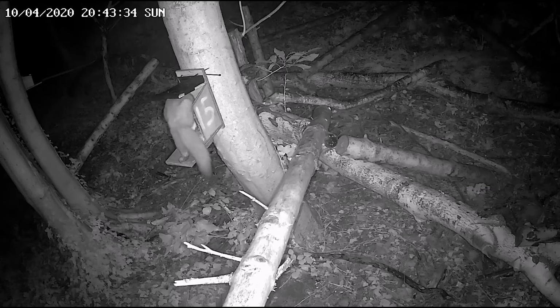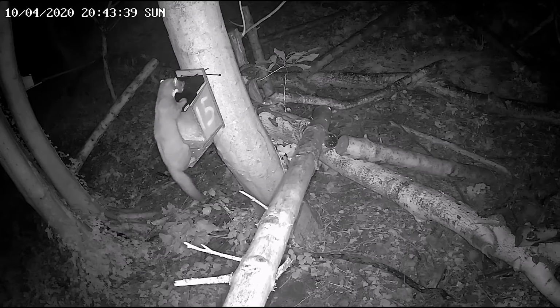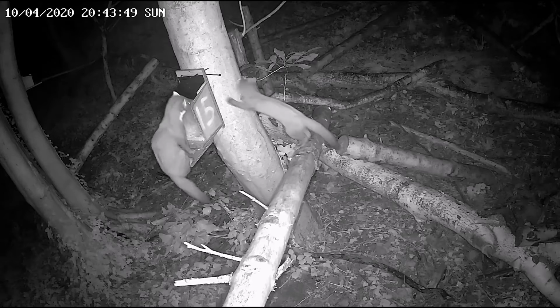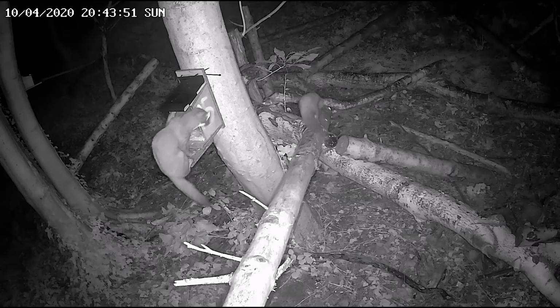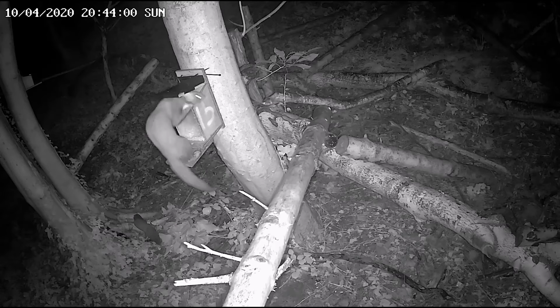So we haven't actually seen them together on camera since this bit of footage was taken. So yeah, obviously it's off on its own now somewhere, so hopefully it'll pop up on the cameras elsewhere down the peninsula, and maybe start a new family as well. And there's quite a few down the peninsula now. There's a recovering population as ever.